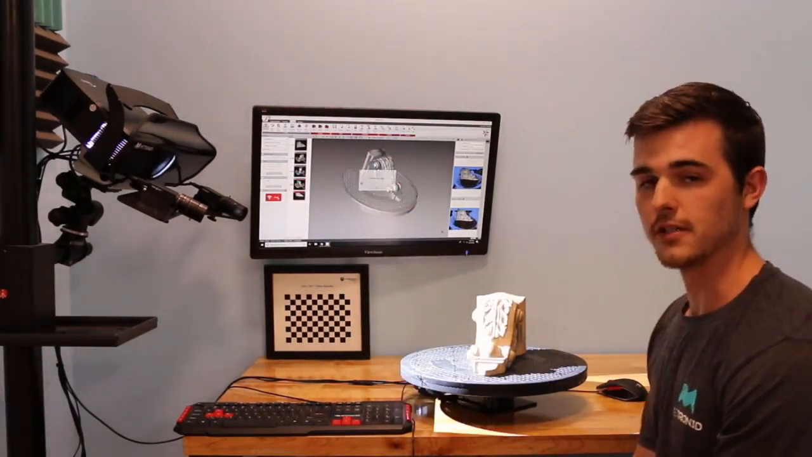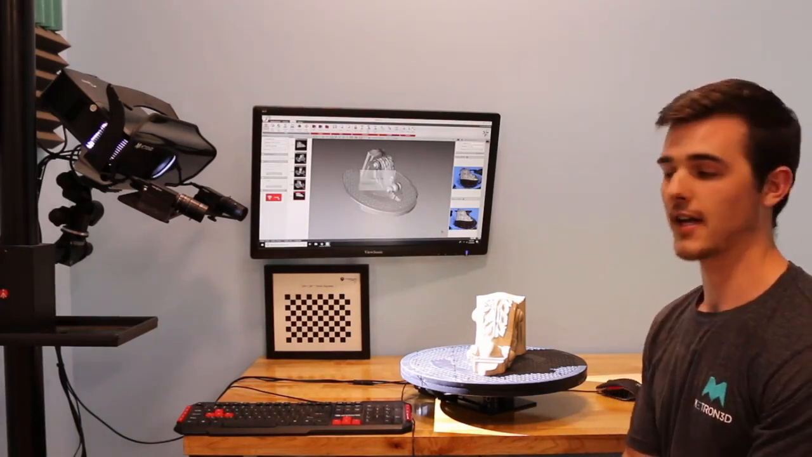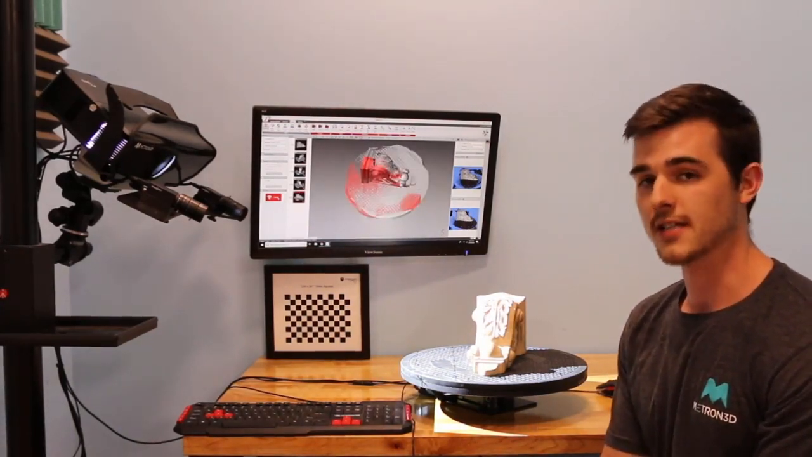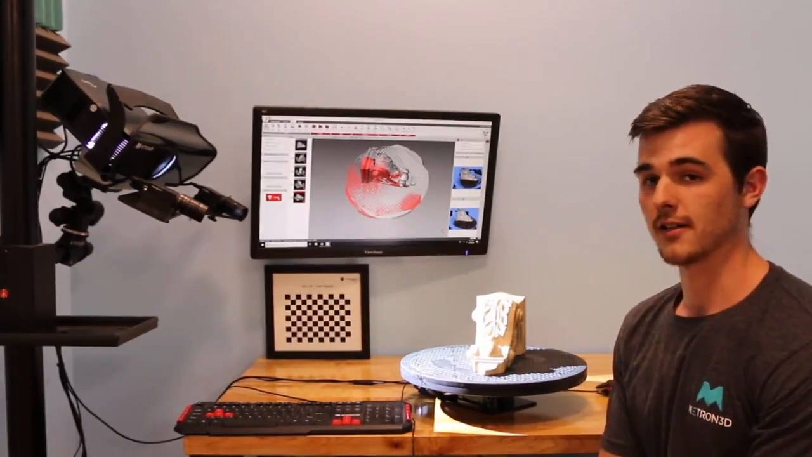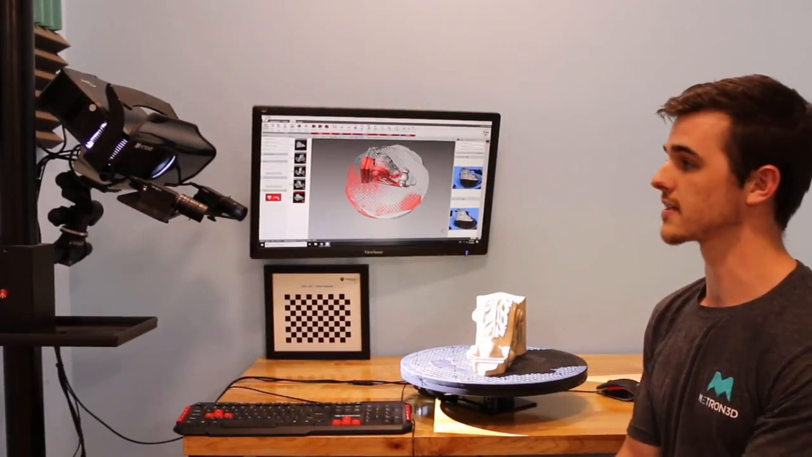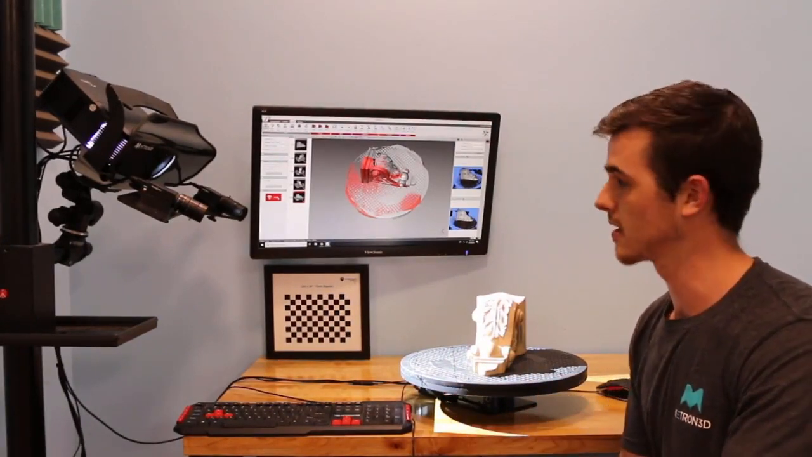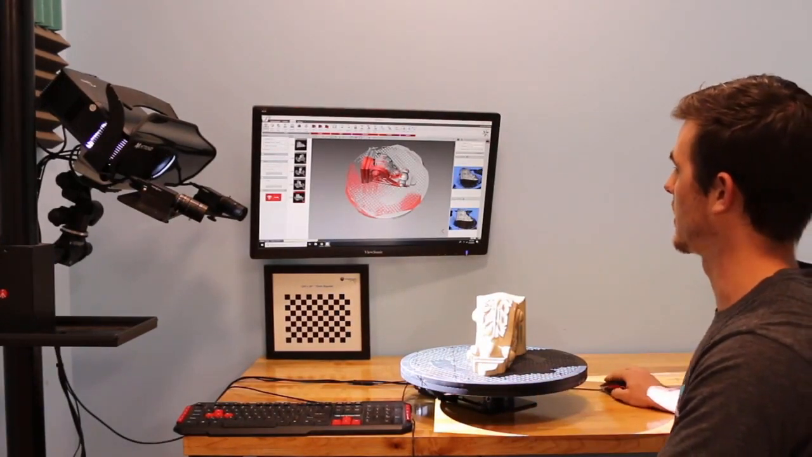For this feature to be used, you do not have to have a rotary stage. You can actually move the part around on a table, or better yet, if the part is large or cannot be moved, you can simply move the scanner around the part, and the same process will apply.